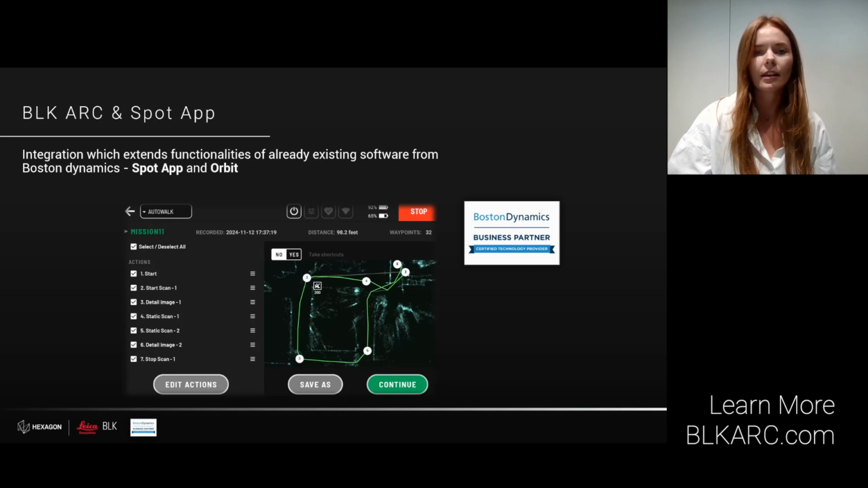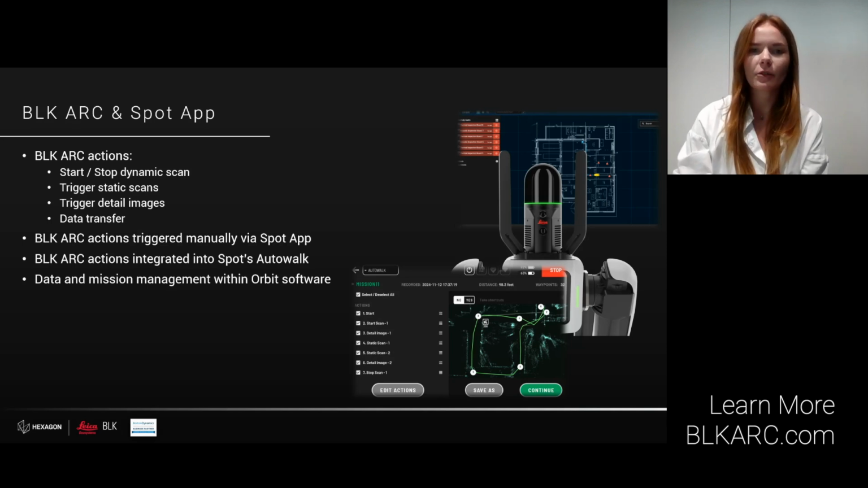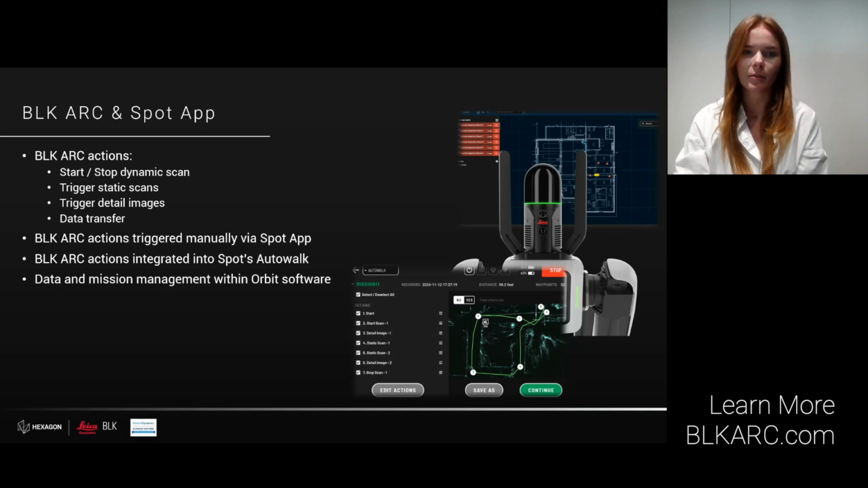This integration enhances existing components like the Spot app and Orbit from Boston Dynamics by adding extra functionalities to them. By installing the BLK ARC extensions, users unlock a new set of functions within the Spot app, allowing them to seamlessly control the BLK ARC alongside other official payloads available for Spot. Within the Spot app, we can now trigger BLK ARC actions such as starting and stopping dynamic scans, or triggering static scans and capturing detailed images. These actions can be executed manually or can be integrated into Spot's AutoWalk.